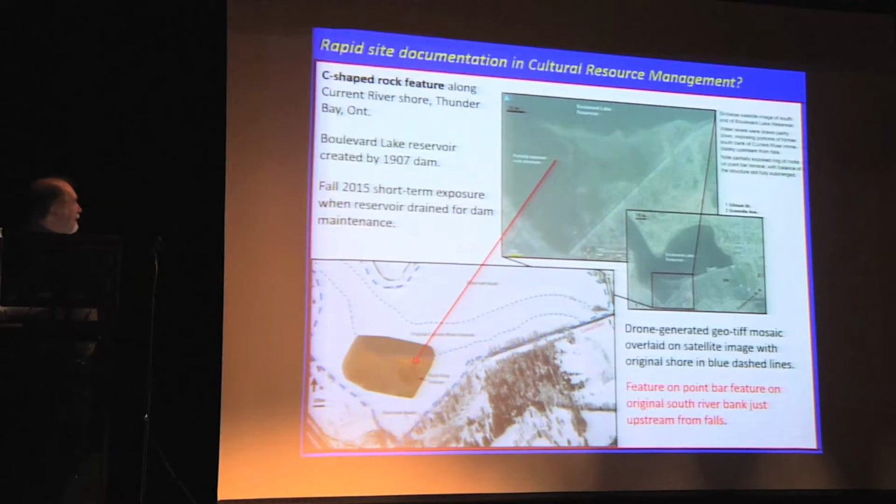Sounds great. What's the product look like? So this is a satellite image of a ring of rocks that are usually submerged underneath a hydroelectric reservoir in Thunder Bay. The dam is located right here or here. The original river course before the dam is right there, and the rock ring is located on the shore of the original river. The reservoir usually is flooded to this level. So usually that feature is underwater.